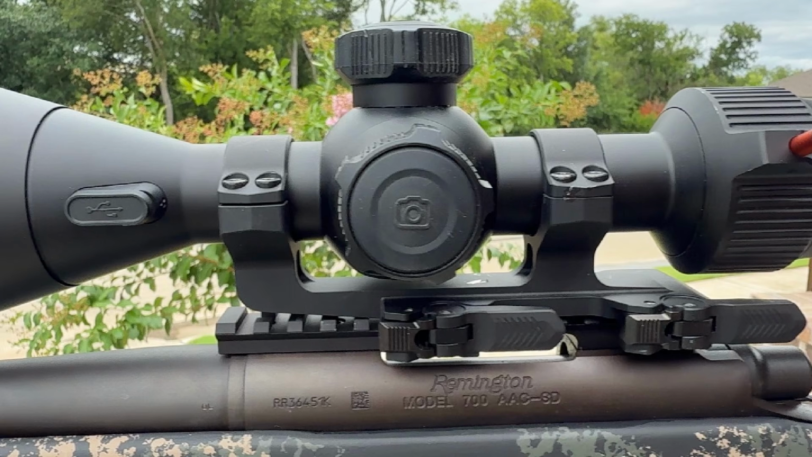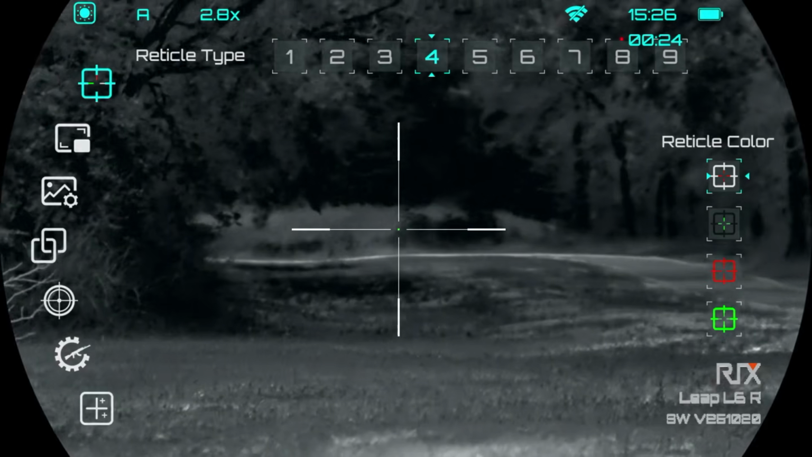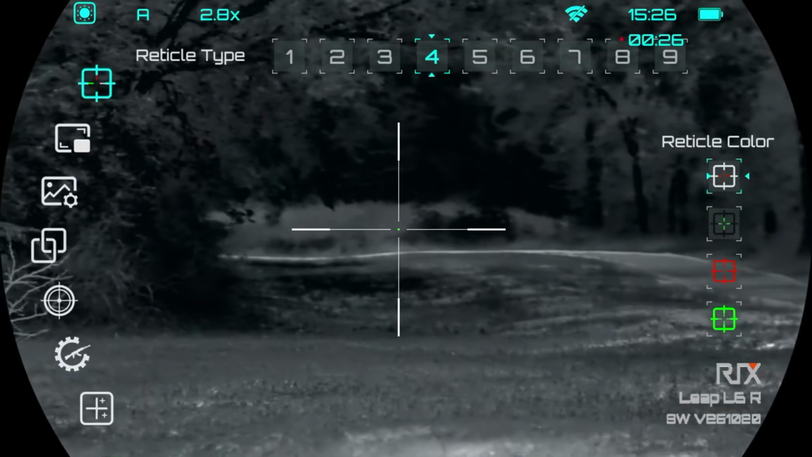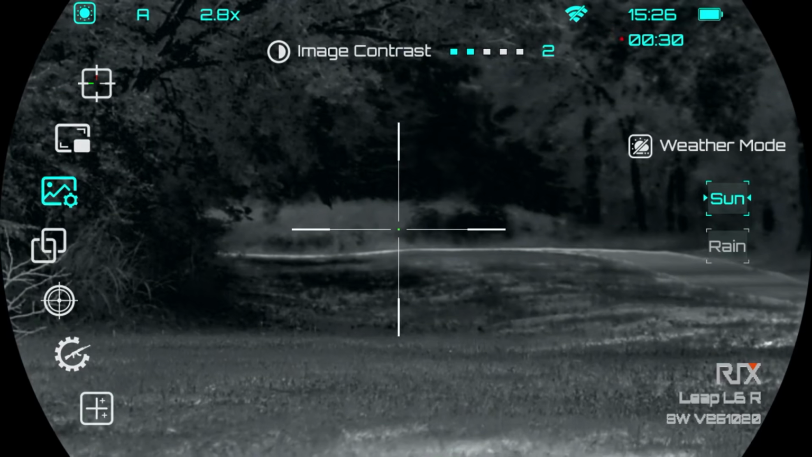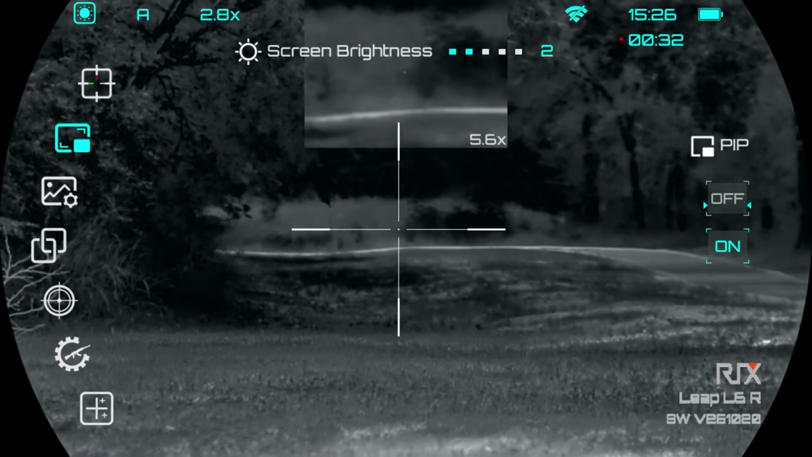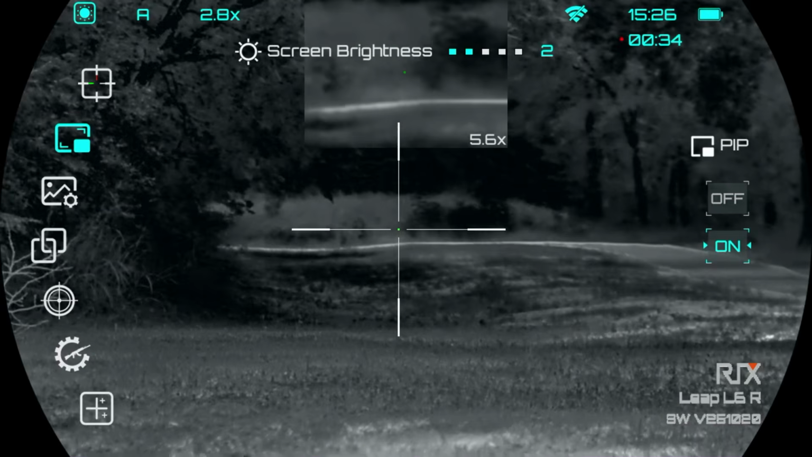Looking at the side of the scope itself, you can see the little knob with the picture of the camera on the side. So short press will be your LRF, and then long press will be your videoing. And then whenever you turn that knob itself, that's when you start to go down your menu and you can pick out a bunch of different stuff.